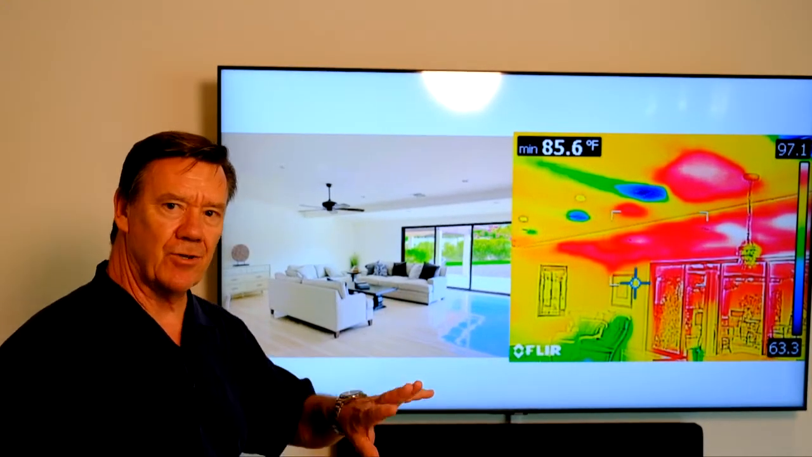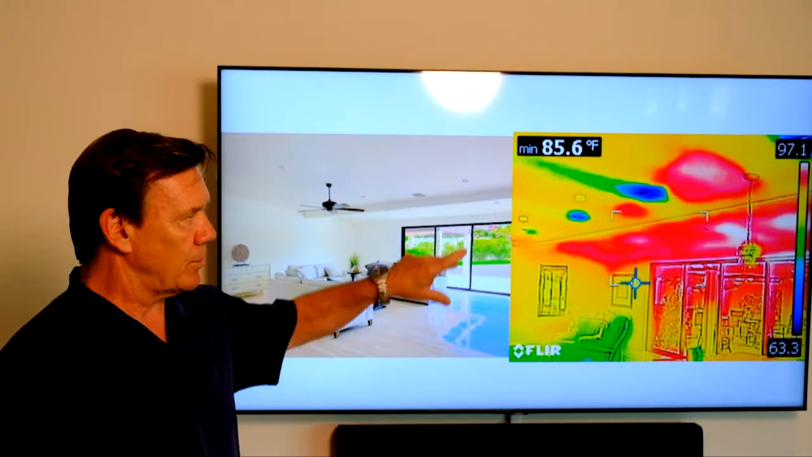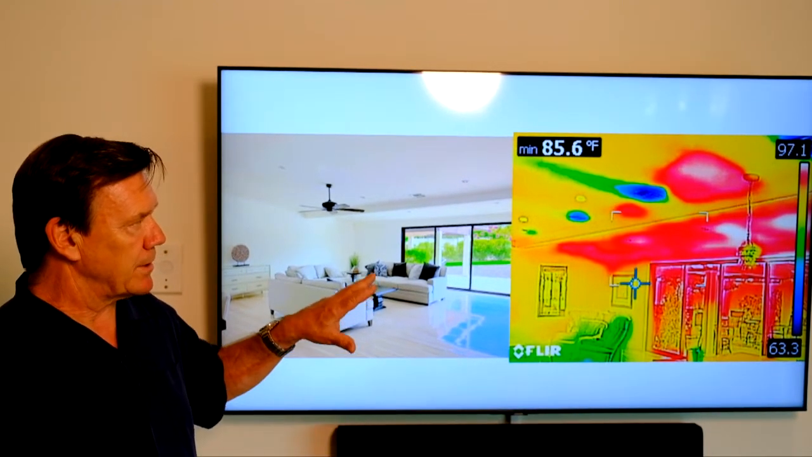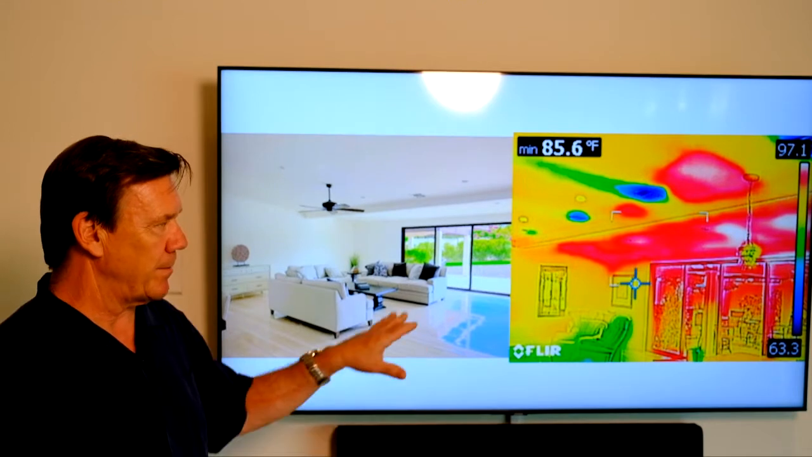Now we're looking the other direction. We're looking from the kitchen into the family area. This is the other side of the sliding glass door. You'll notice the dark blue area up there is actually a register, and cool air is coming out of the ductwork. You'll also notice that there's quite a bit of missing insulation on this side of this cathedral ceiling as well. Quite a bit of heat gain at the header area above the sliding glass door, and the metal frames are conducting quite a bit of heat as well.